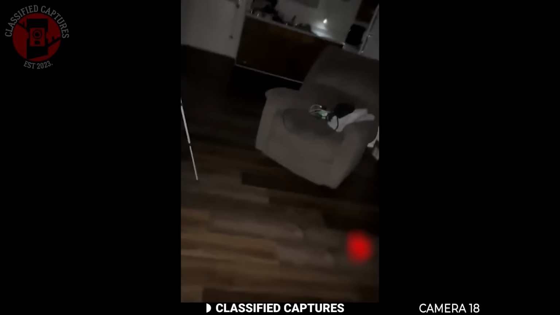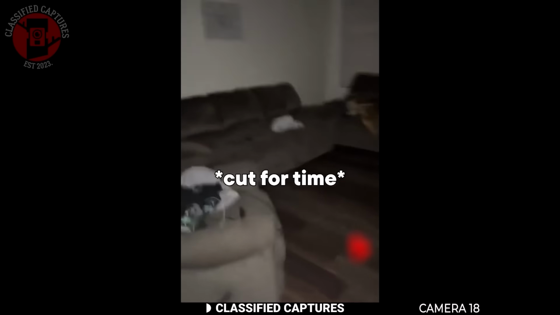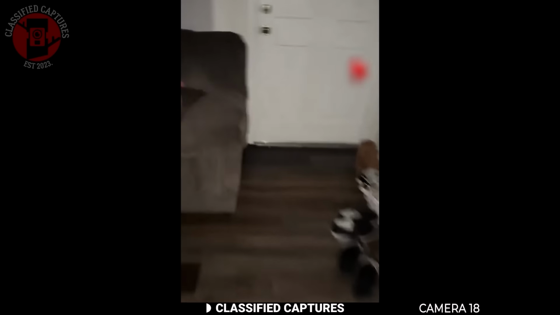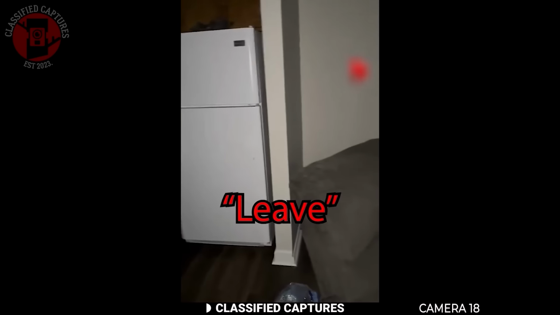When he got there, he noticed that the flames on his cooker were also on, so he quickly turned them off. As he started panning his camera around and asking, "Who are you?" you can faintly hear a calm but eerie voice respond with, "Leave." It's so faint that you might easily miss it if you're not paying close attention. One of those moments when you realize, maybe it's time to actually leave.